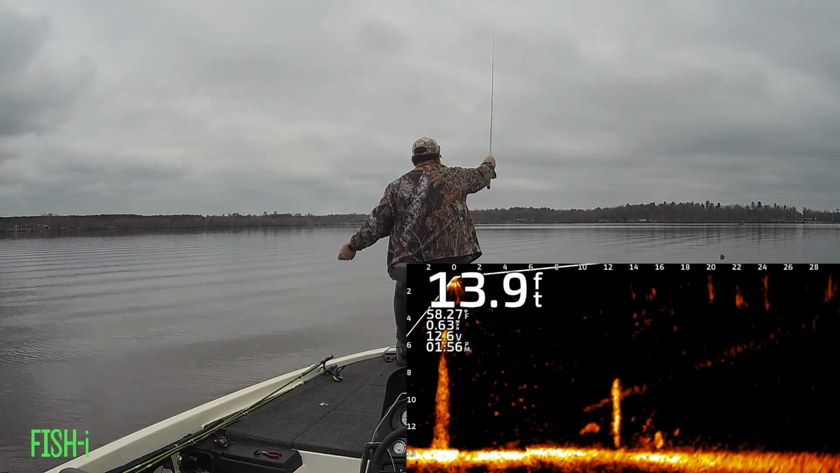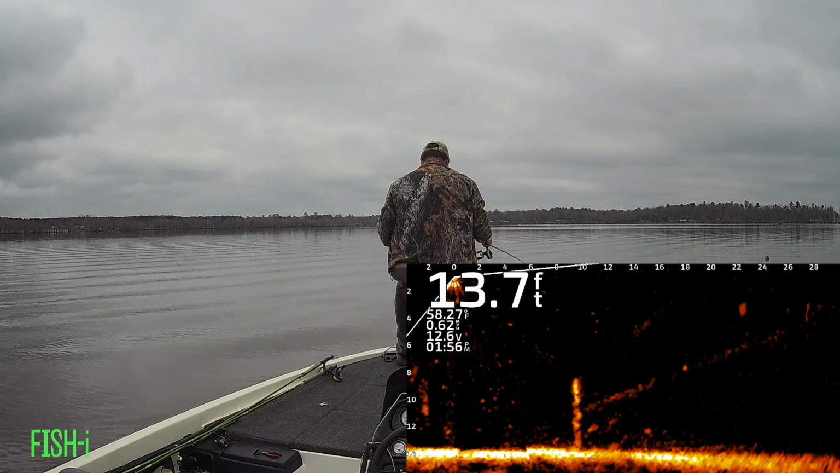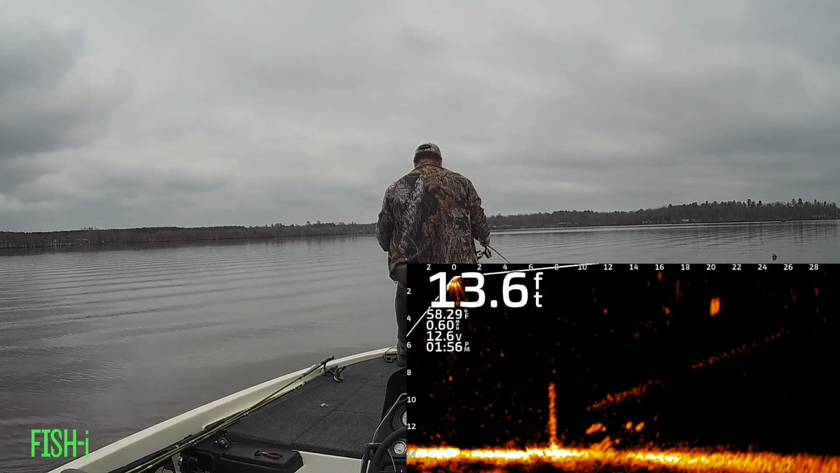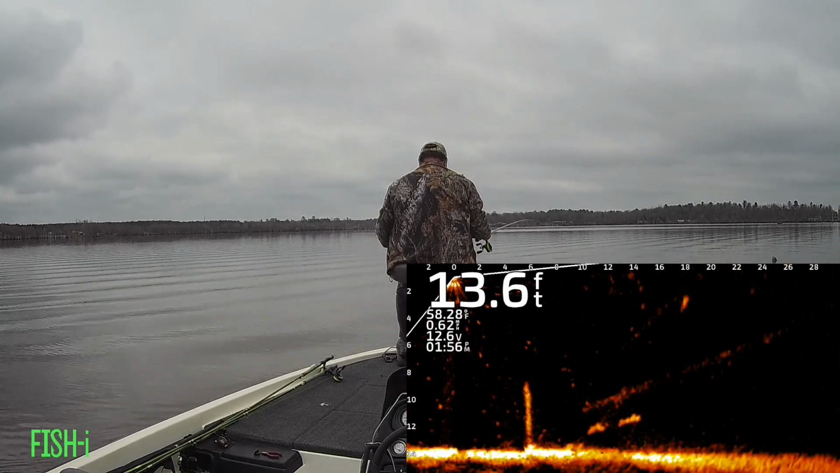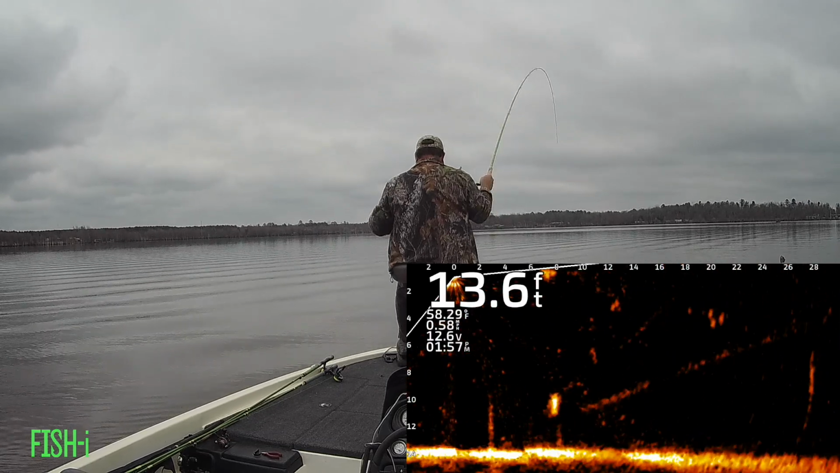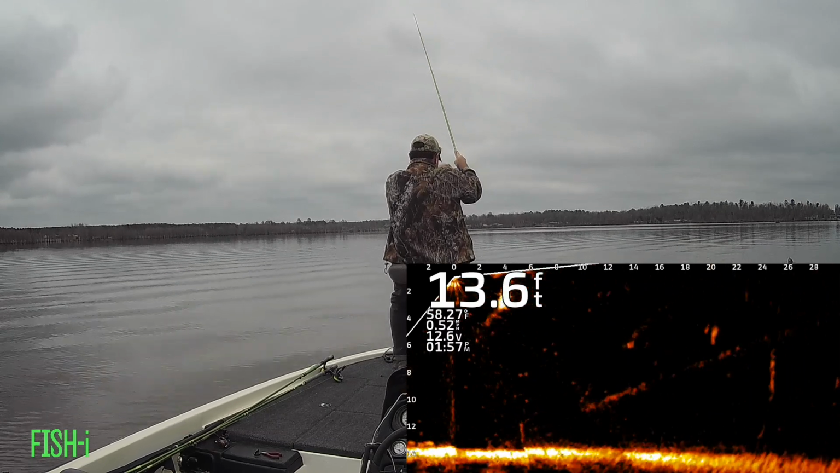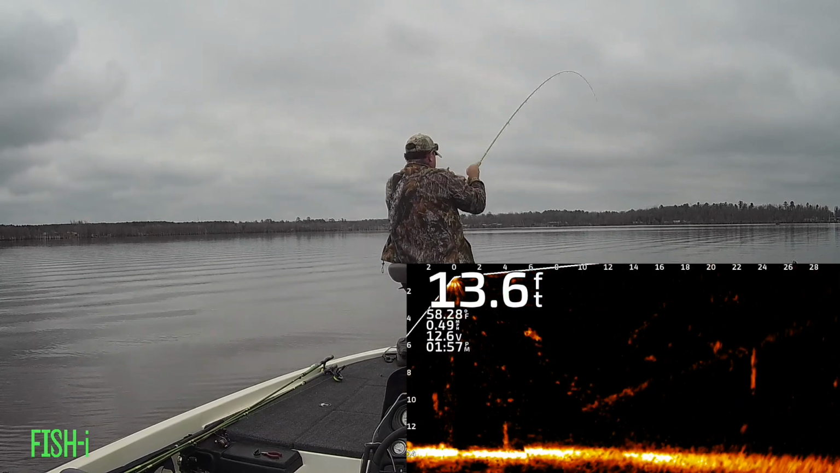Okay, everybody, here he comes. You can see this fish swimming right by that stump. I pitched out past him. He was on the move. I usually don't catch moving fish, but he turned on my jig, and this was an absolute giant for the day. That's the best fish I caught all day long, and I didn't do a great job of getting him in.